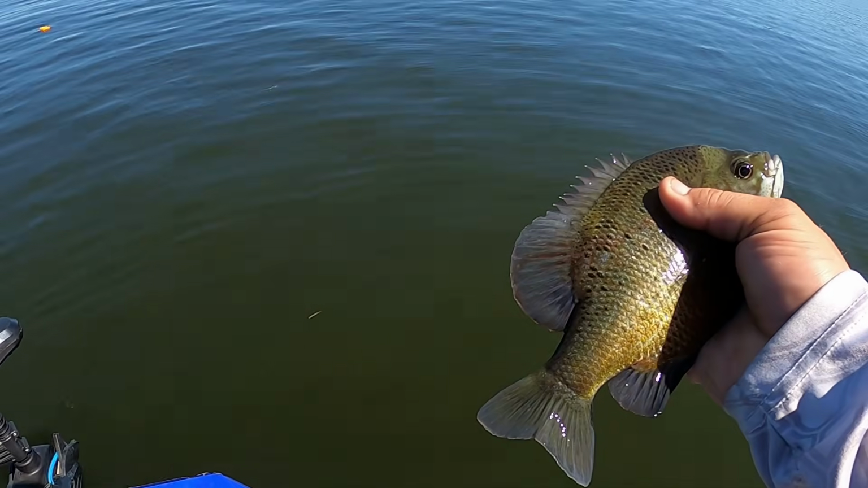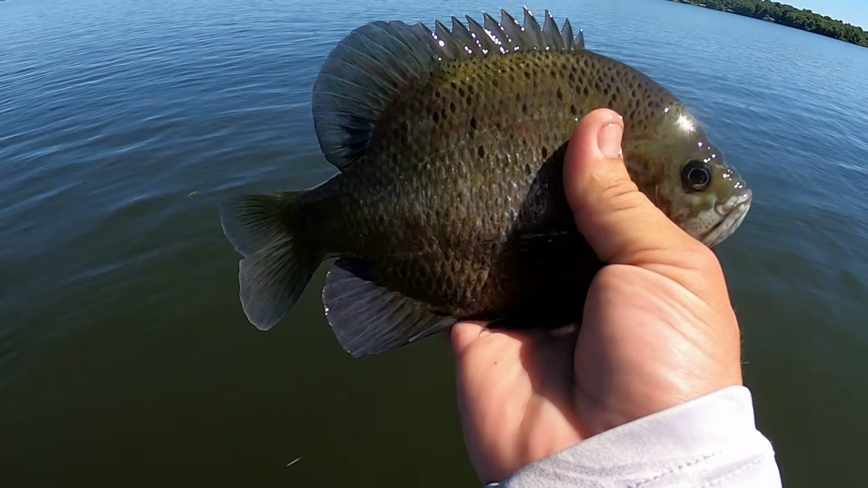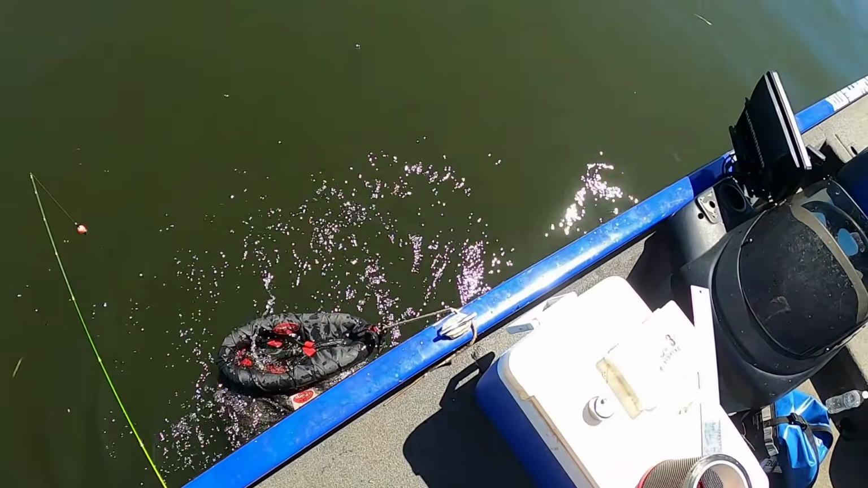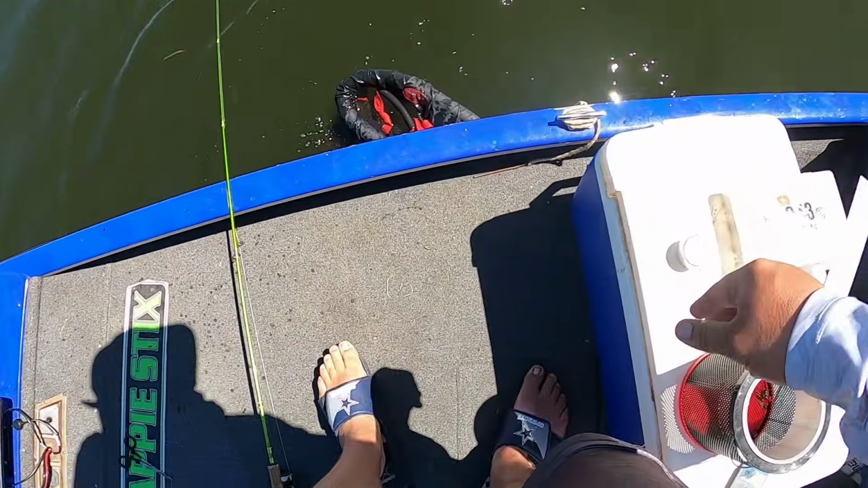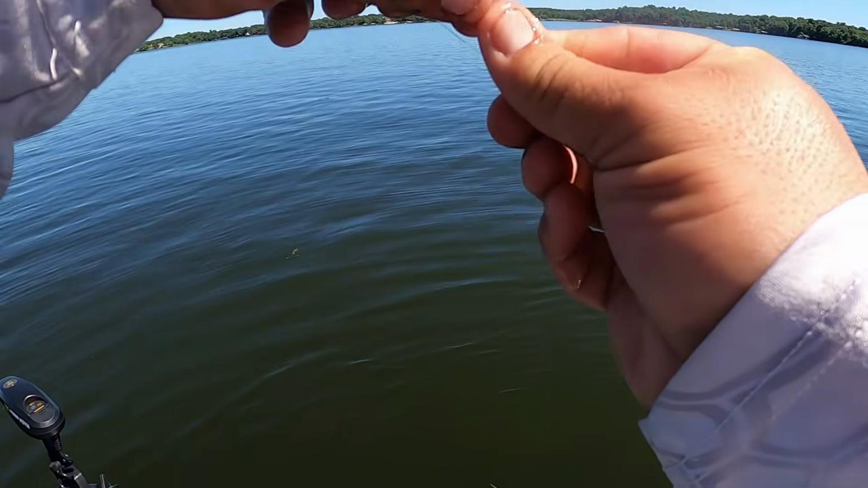Look at there, guys. Another tank right there. It's a good fish. Put him in the thump net. All right, guys, that's a smooth dozen today off of two spots.